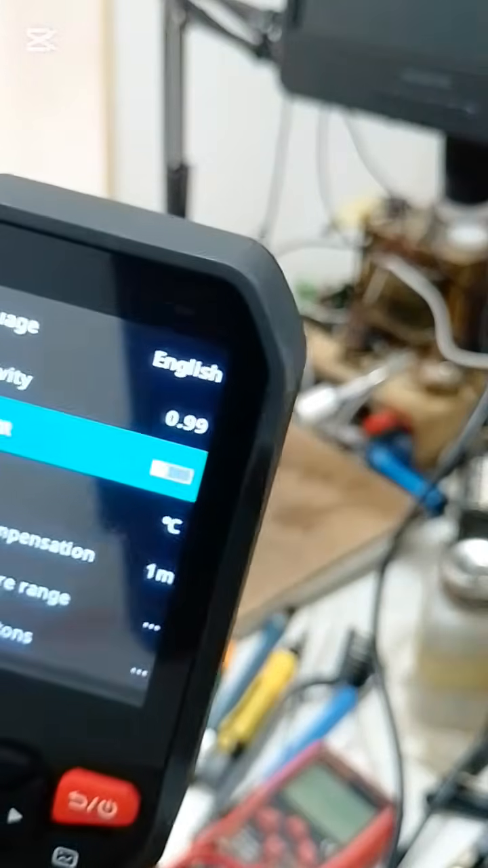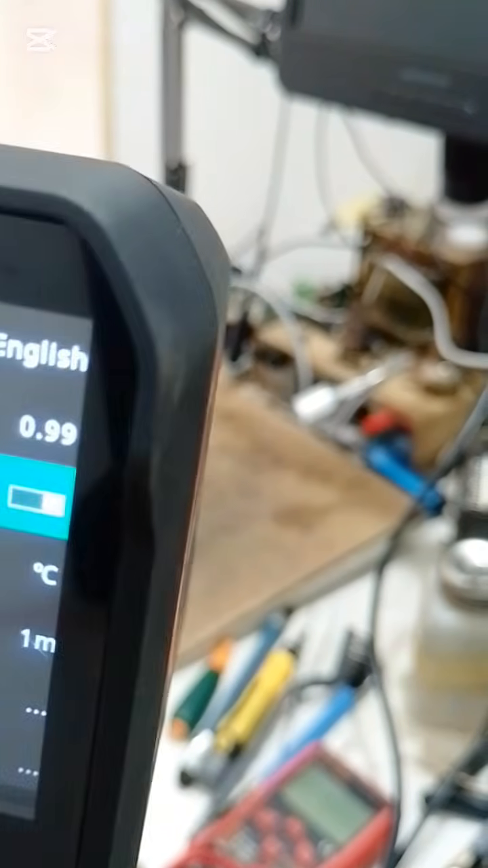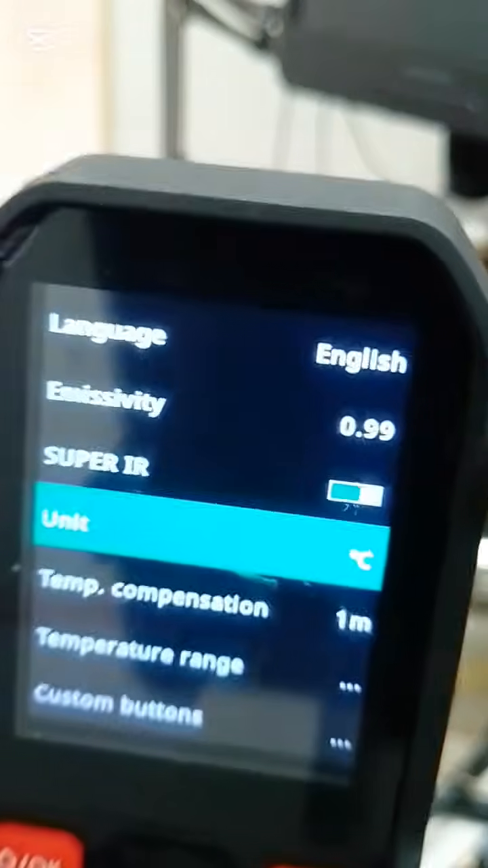So when you turn on the super infrared, it automatically enhances it to 512 by 384 resolution. So you can see how powerful this camera is. So that is that. Then you have the unit.